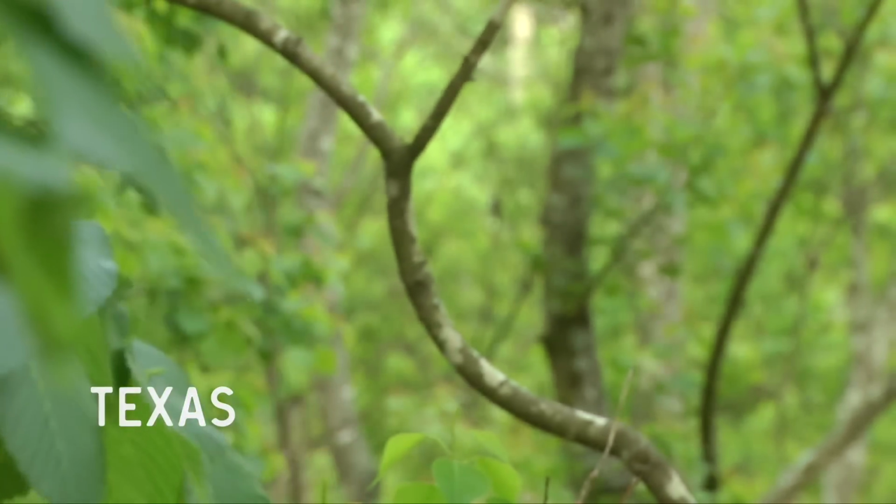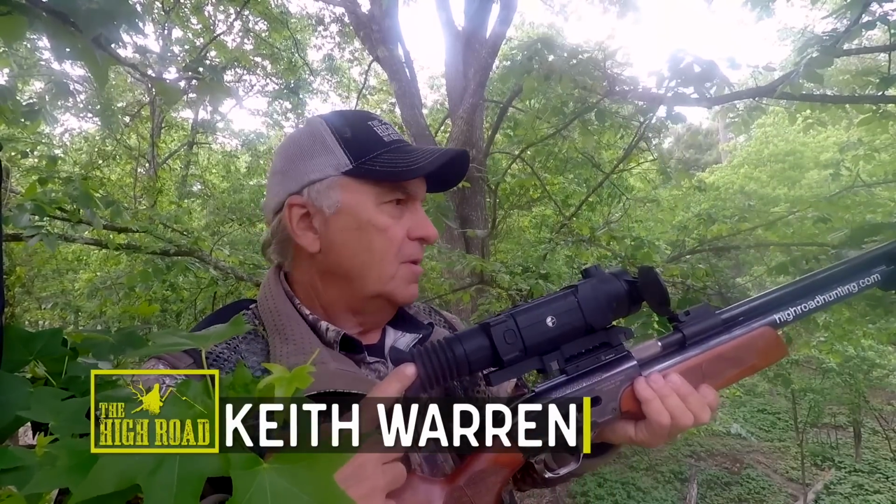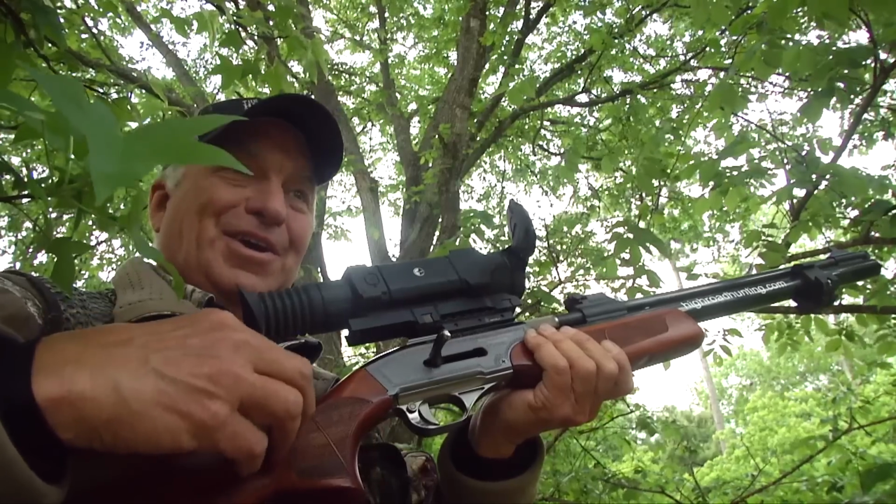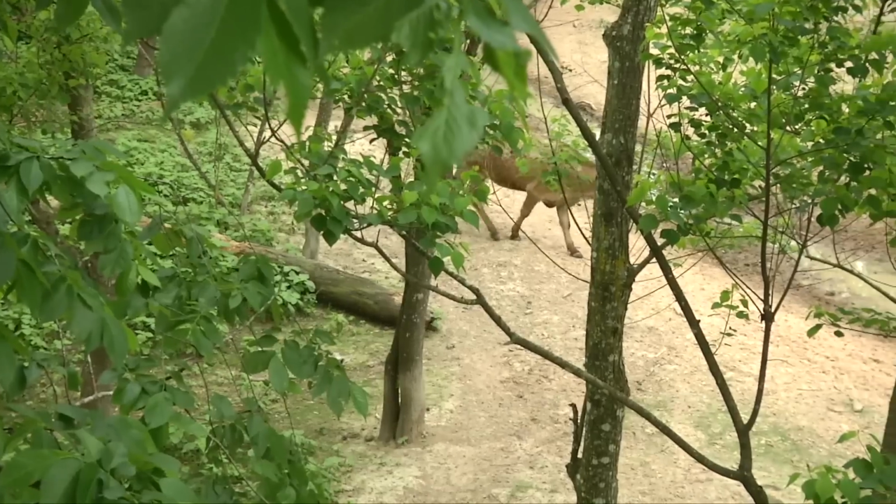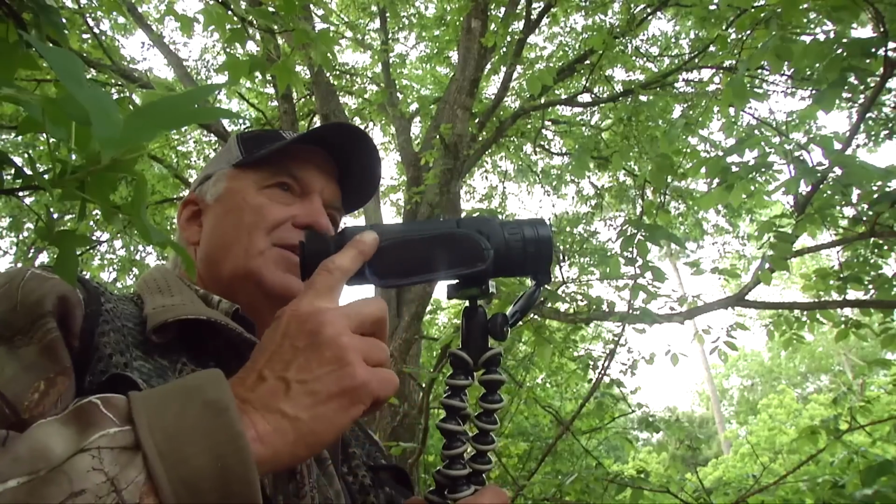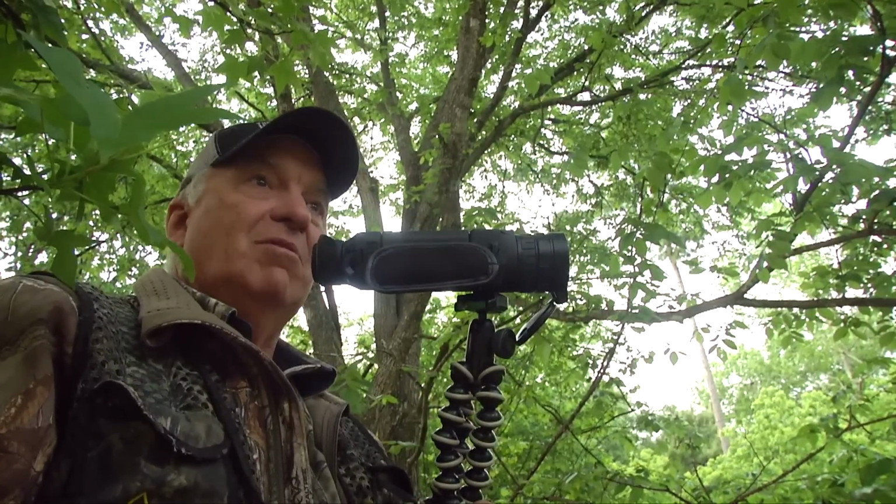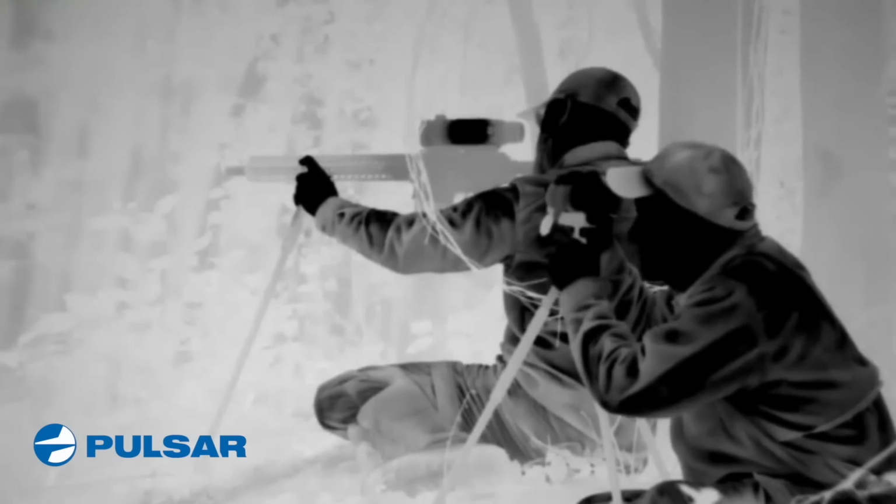It's about an hour and a half before dark. You'll notice I have a Pulsar Trail rifle scope on top of my air gun, and so we're going to stay put. Even if we stay put after dark, we're good because we're going to be able to see them. This is the Pulsar Helion monocular, and it shoots unbelievable video, and if you watch the show for any length of time, you've seen us use it a lot. And so I'm not in any hurry. We'll stay put, and even after darkness, we're going to continue this hunt. Thanks to the equipment we have anyway.